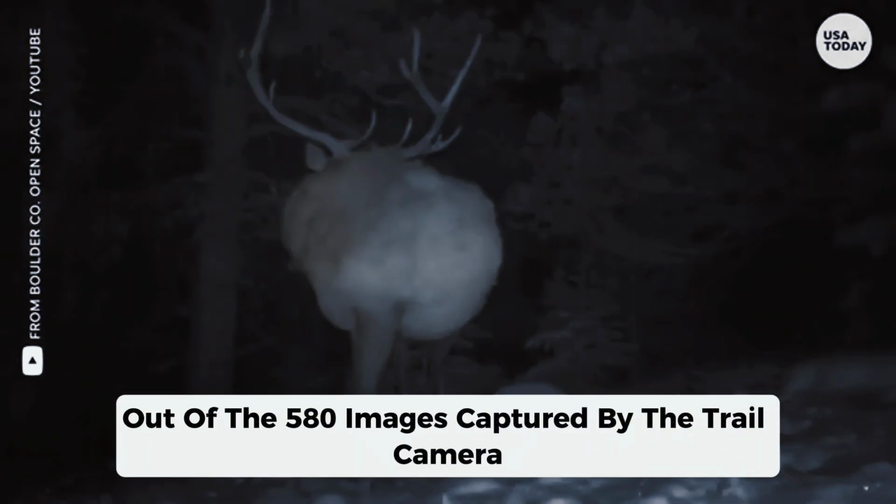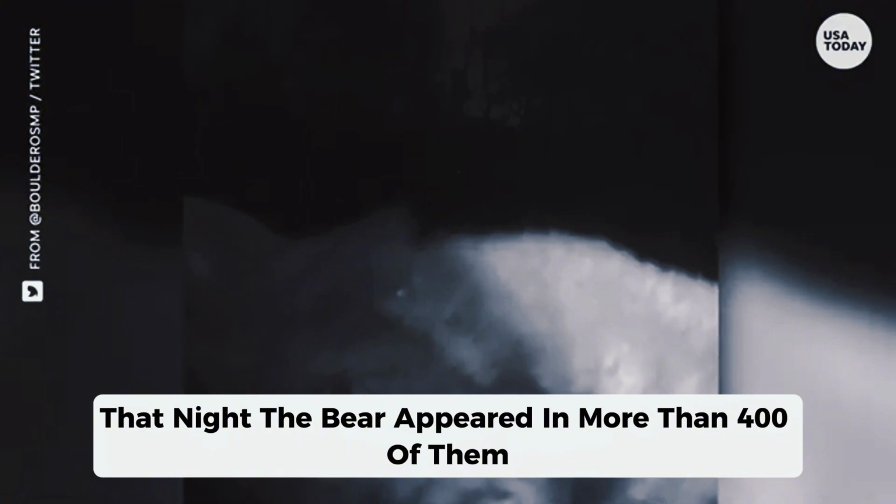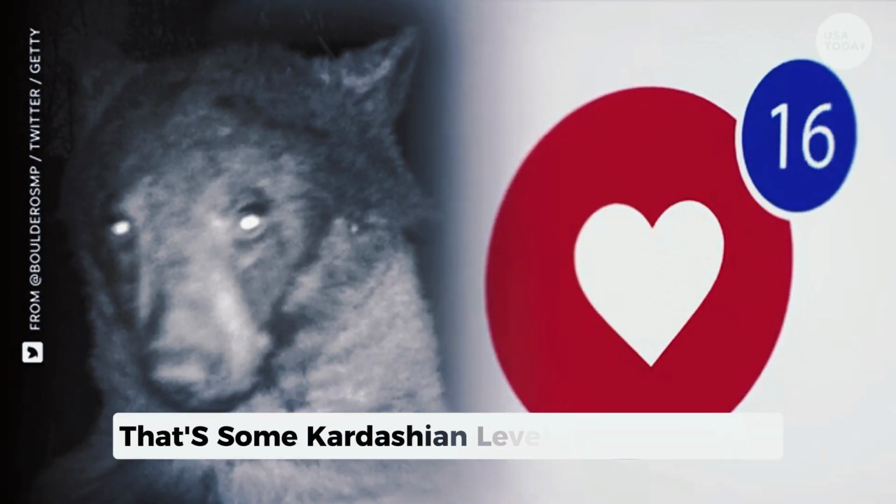Out of the 580 images captured by the trail camera that night, the bear appeared in more than 400 of them. That's some Kardashian-level selfie numbers.